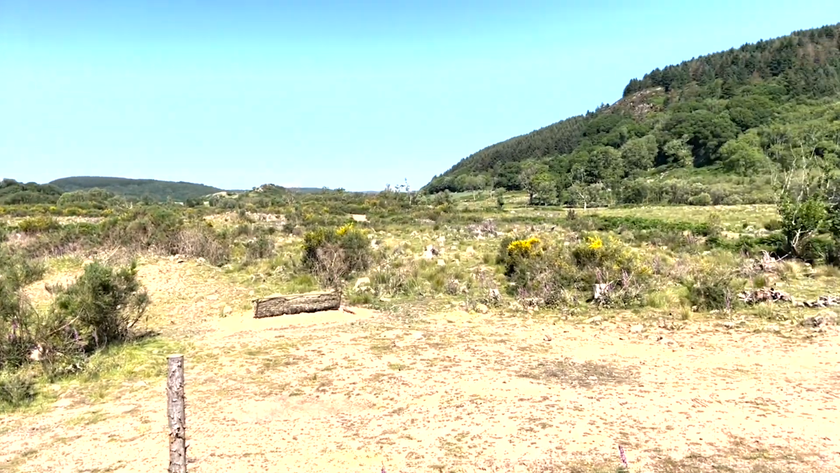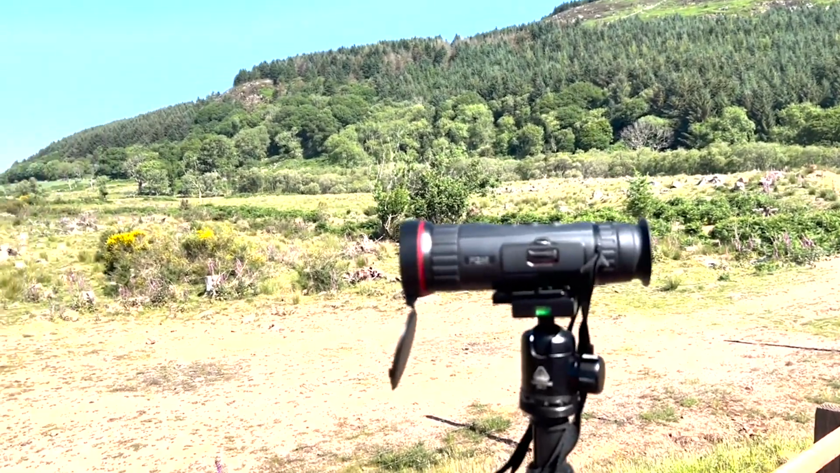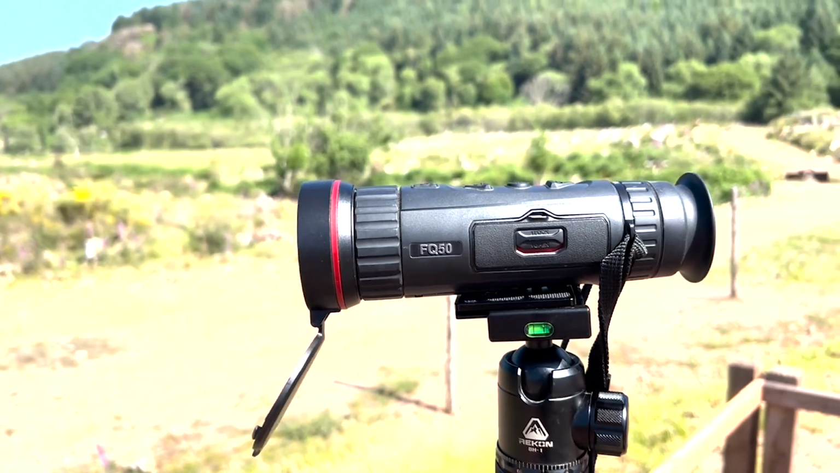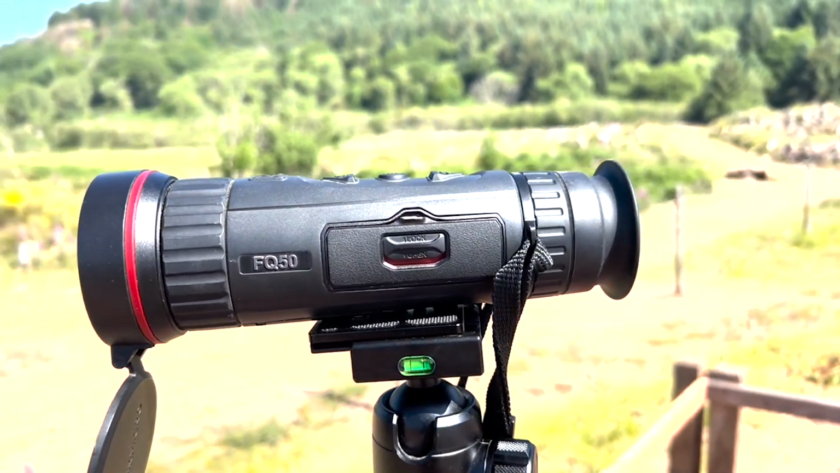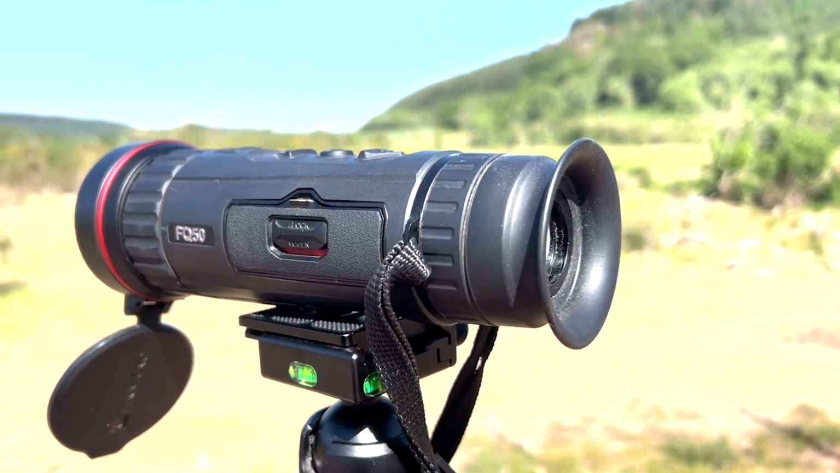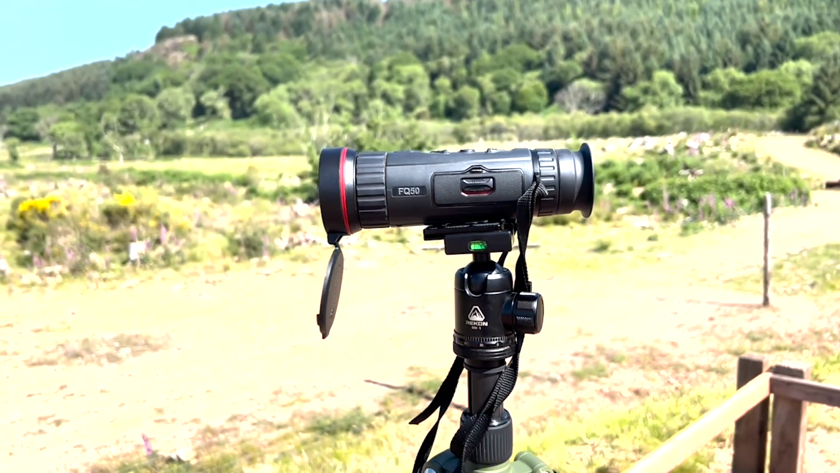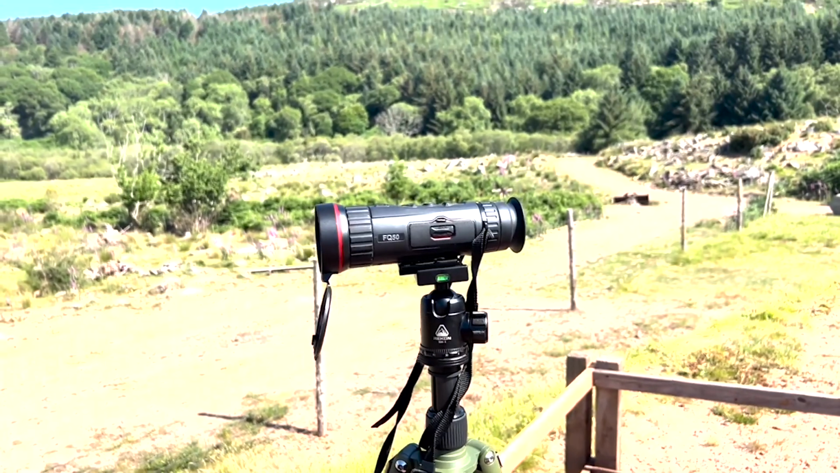And moving around now, another device we've got set up is the HikMicro Falcon FQ50. Now again, this is a 640 by 512, sub 20 millikelvin NETD, a 50mm focal length, powered by a single 18650. Very popular with the deer stalkers for its sleek, compact, lightweight design and easily manageable in between the hand. Totally ambidextrous between the left and the right hand. We've got this set up on a 3/4 inch camera plate sitting on top of a Recon CT1 just for the filming purposes.